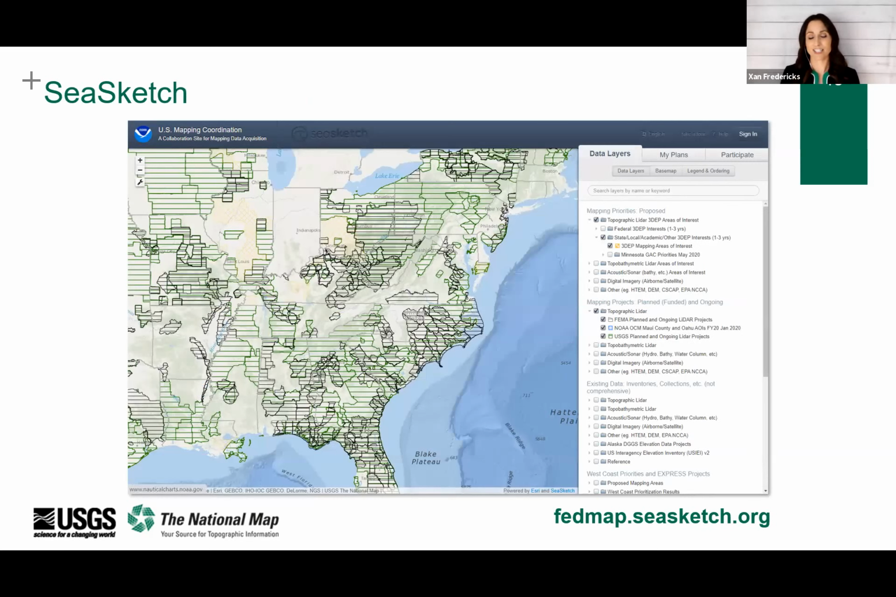So once you go over to SeaSketch, you turn on Mapping Priorities Proposed, and then navigate to that topographic LiDAR 3DEP areas of interest. And then select the state, local, academic, other 3DEP areas of interest. And in this map, we've got it in light orange hatching. So I've additionally turned on the mapping projects planned and the ongoing topographic LiDAR layers.